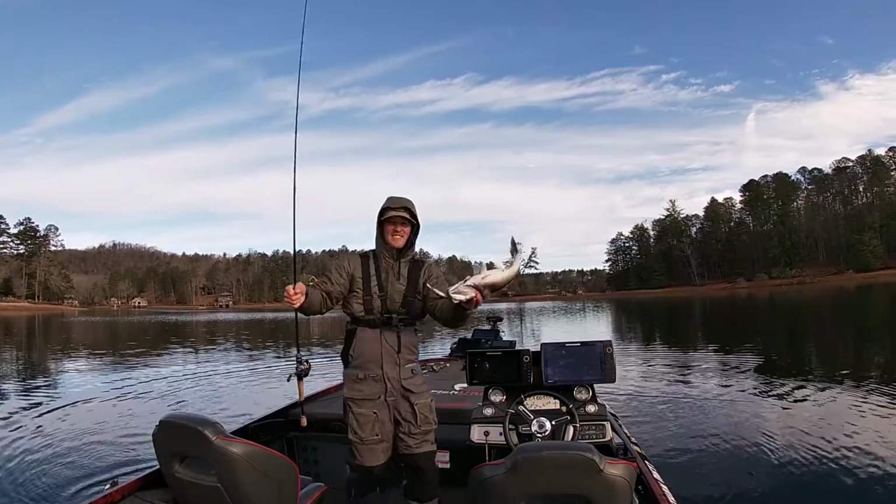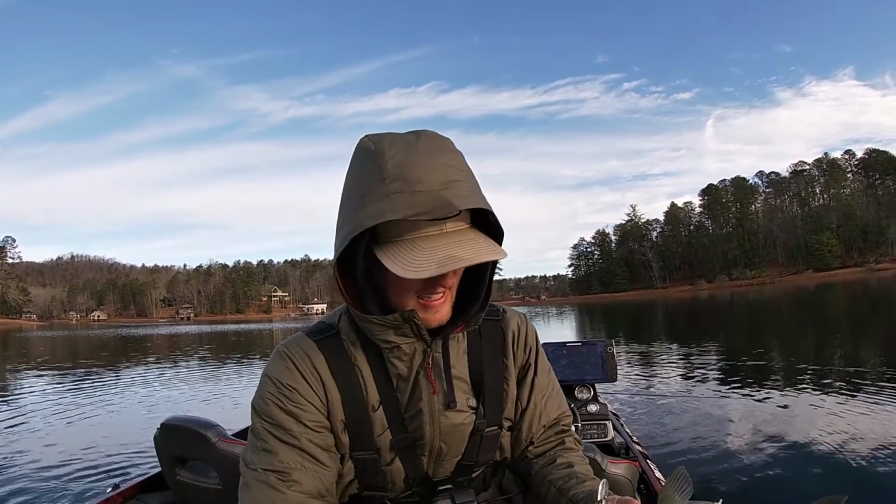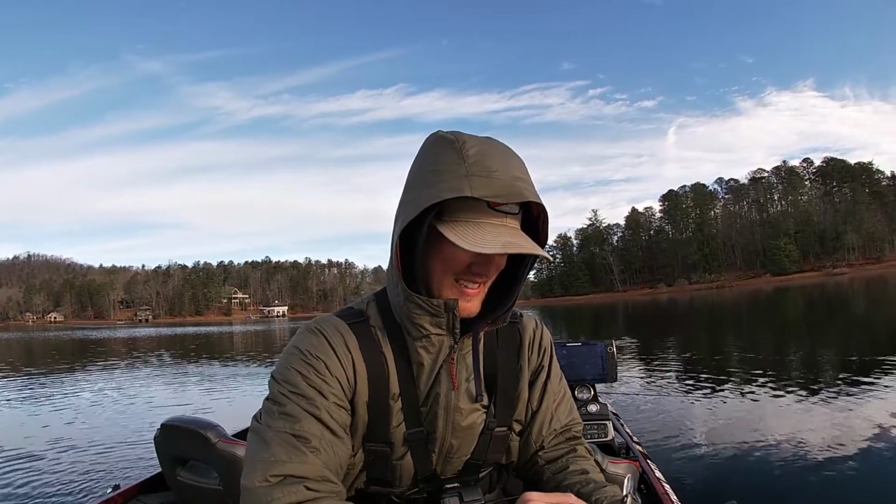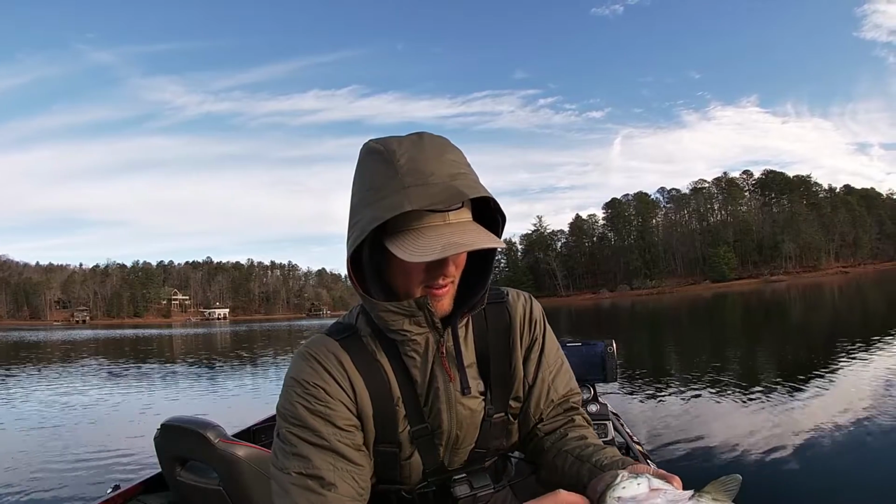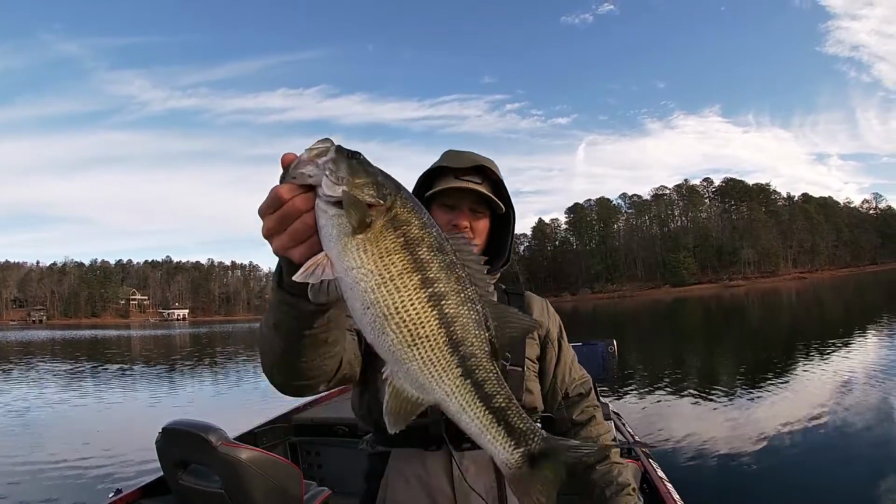The other thing that I want to talk about with hooks is going to be upgrading the hook size if you're around big fish. Because this time of year, those fish are getting really big, and you have the opportunity to catch some really big fish. So if you're on a lake where you honestly think you have legitimate shots at fish over 5 pounds, or you're consistently running into fish over 5 pounds, but you're losing them on a jerkbait, what I like to do is take the middle hook out and upgrade my 2 trebles, one in the front and one in the back, to a number 4.